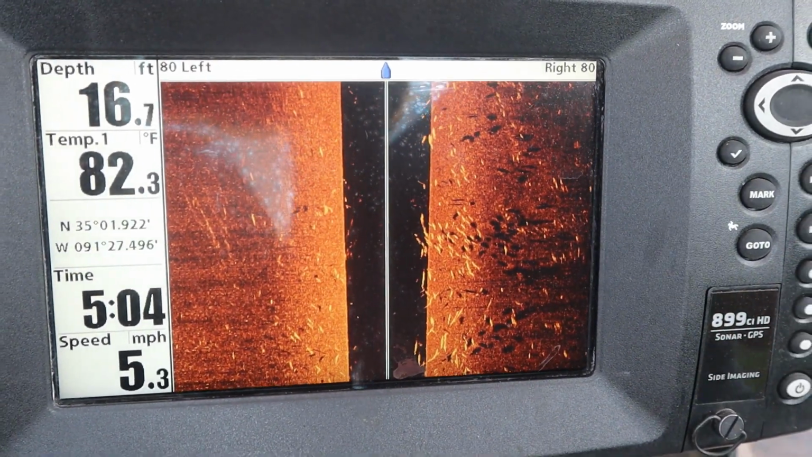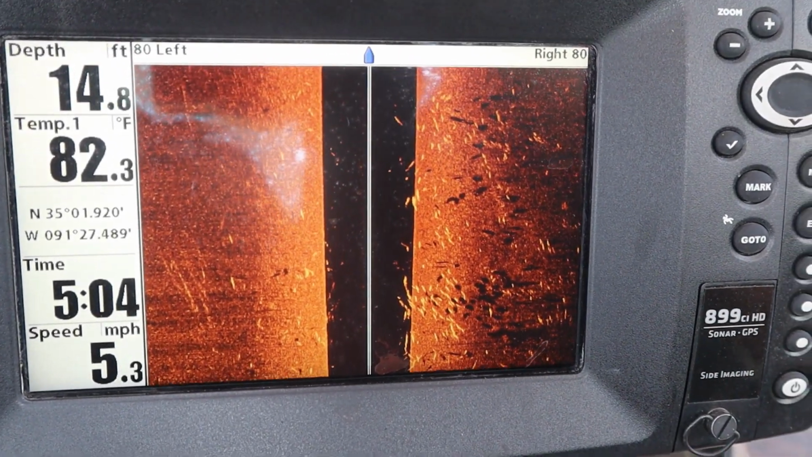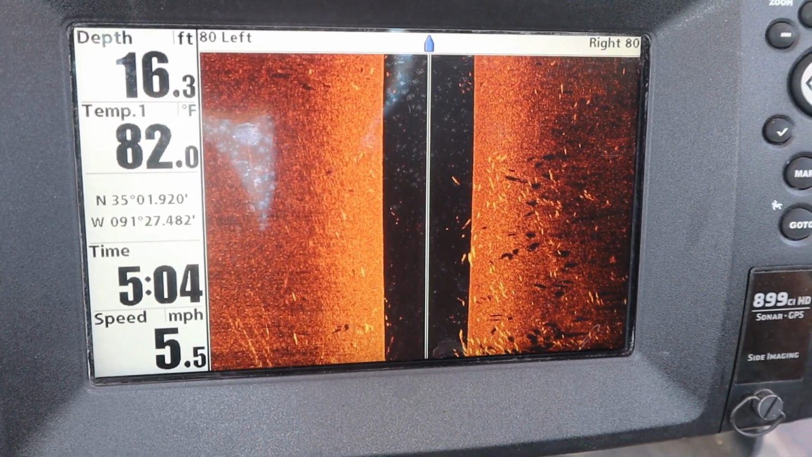I'm zigzagging through this lake, so I'm going from shallow water to deep water, figuring out what these fish are wanting and what they're looking for.